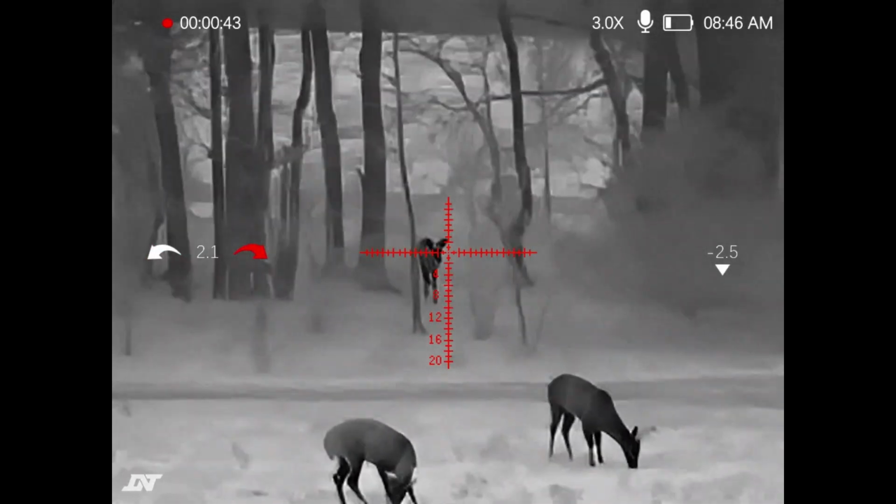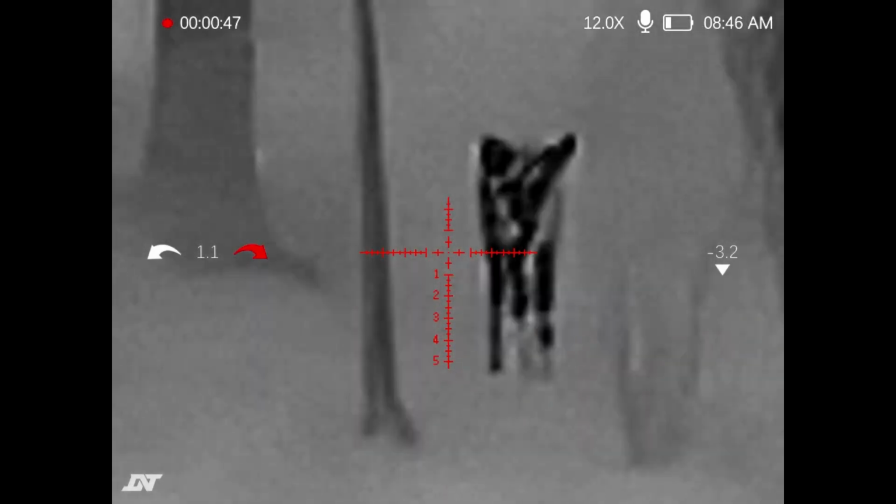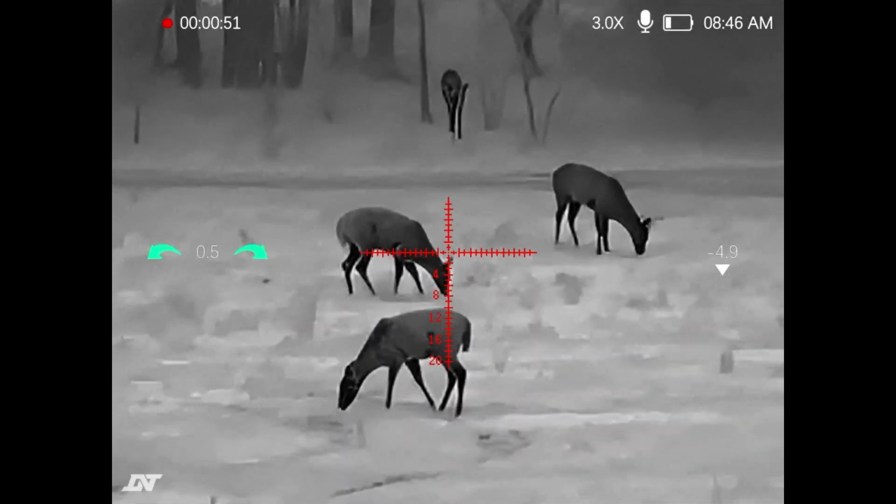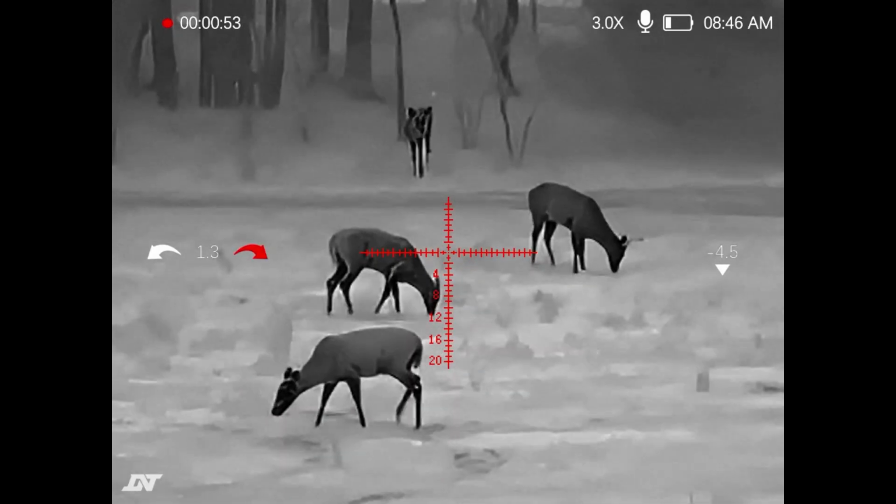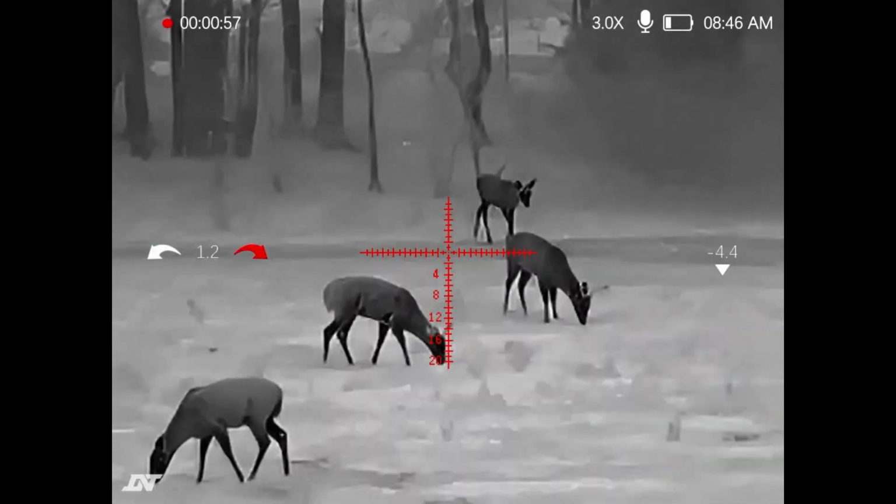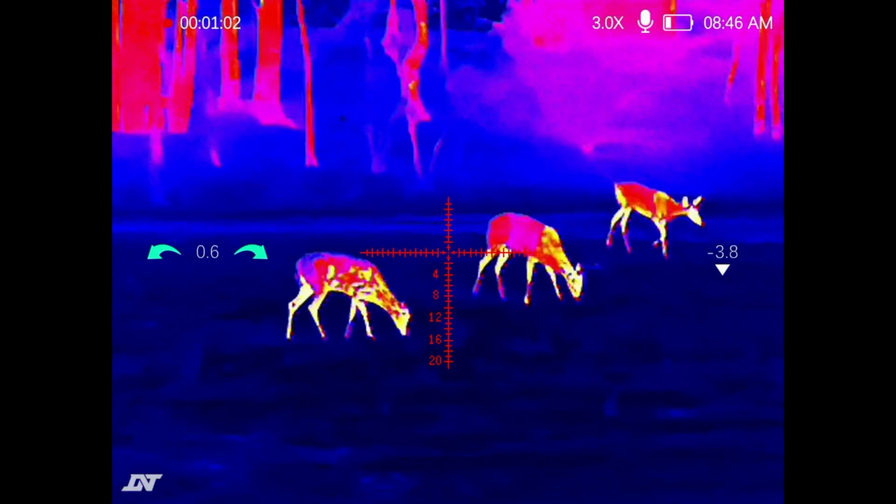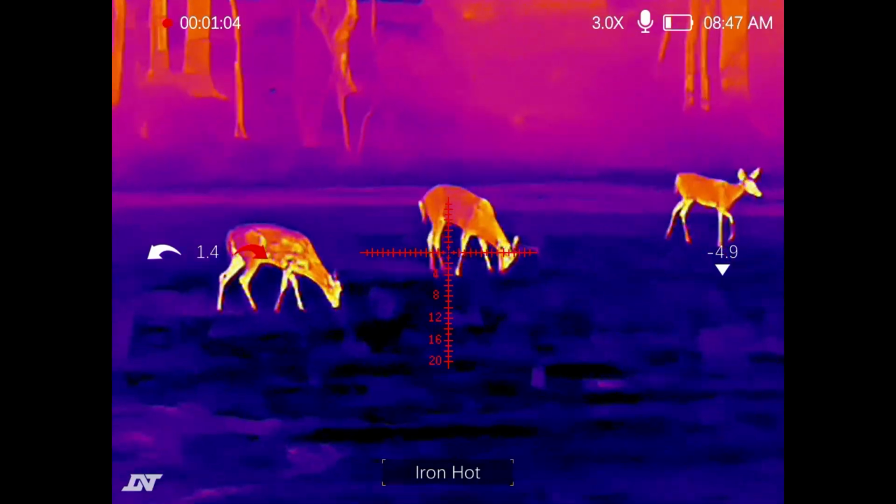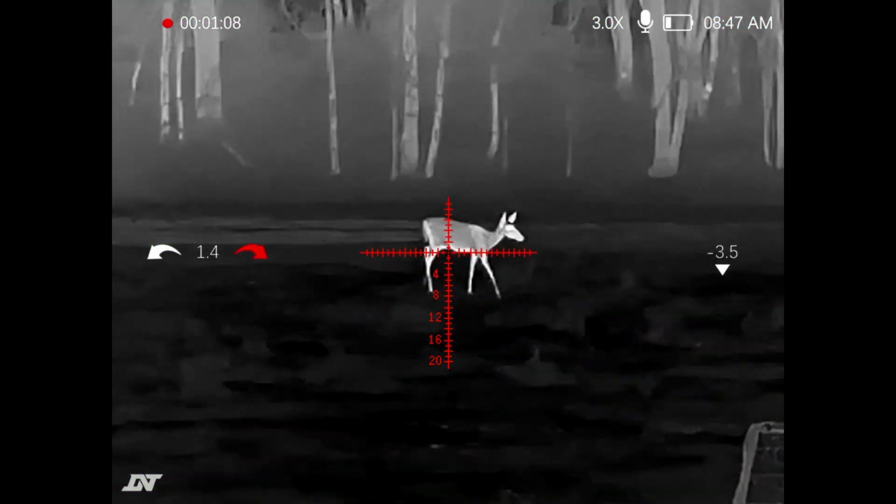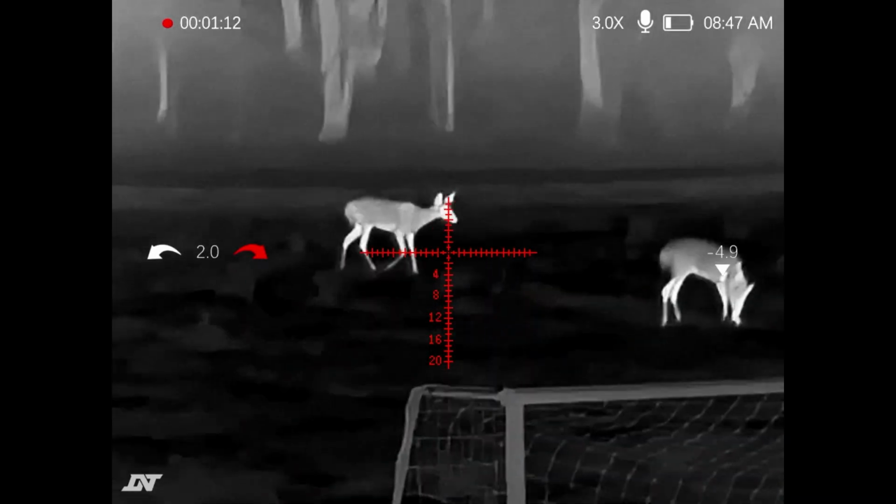The other nice thing about this optic is it also has different selectable color palettes, and right now we are looking at Black Hot, which seems to do pretty good on this deer, but you can easily switch it over to things like Red Hot. You can also switch it over to things like Iron Hot, and it gives you different examples of what things work better in different situations. Sometimes in an environment, one of these Iron Hots or Red Hots or even Black or White Hots may work better than the other version, so it's nice that you can toggle through very simply,